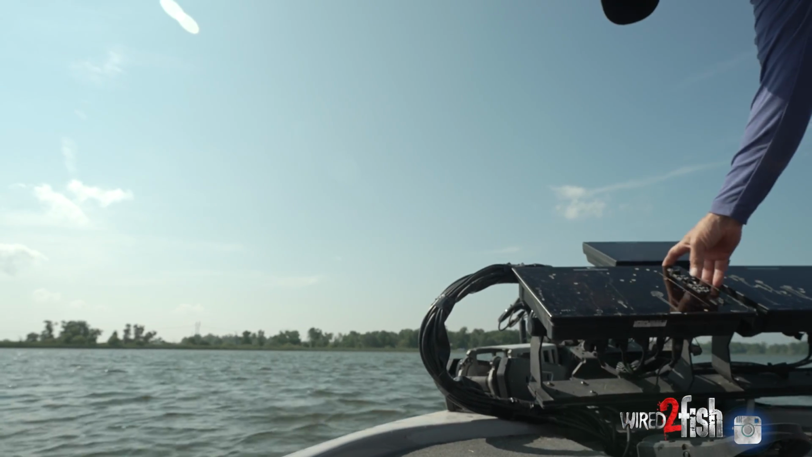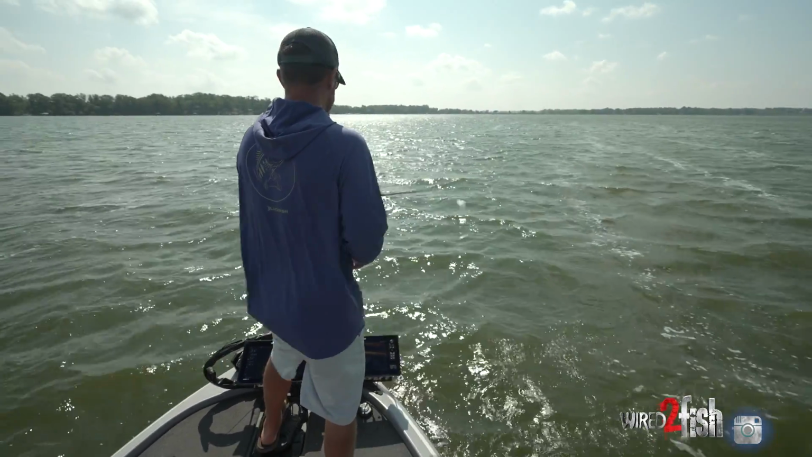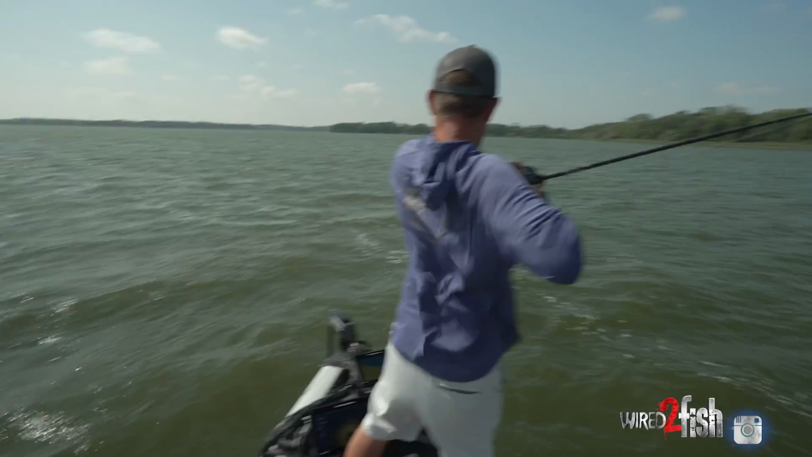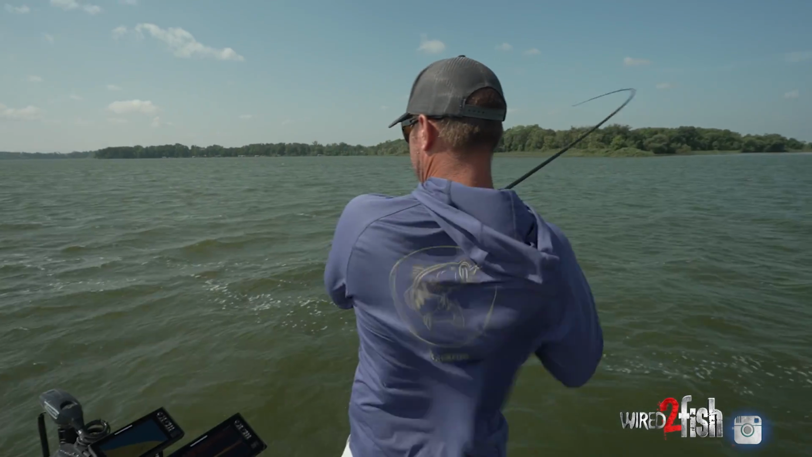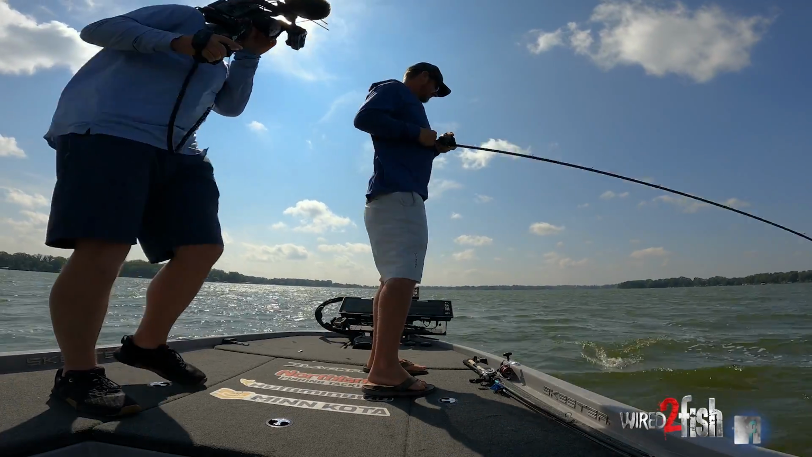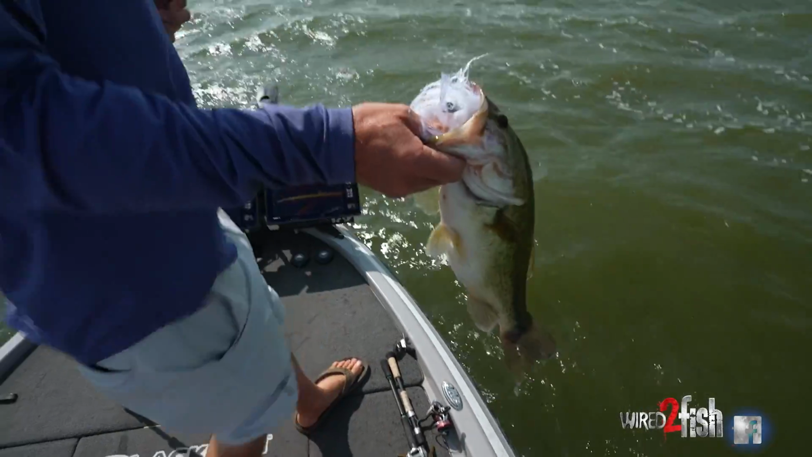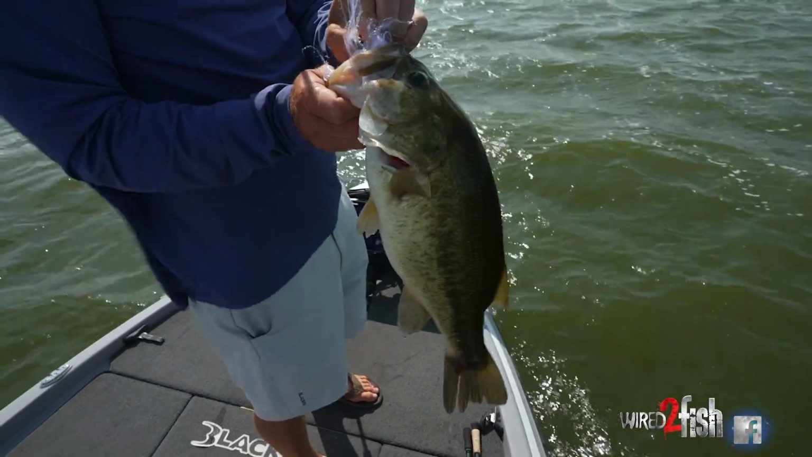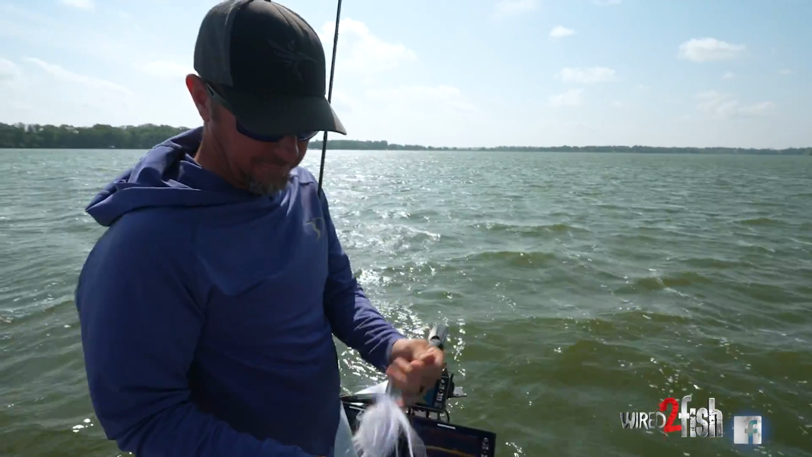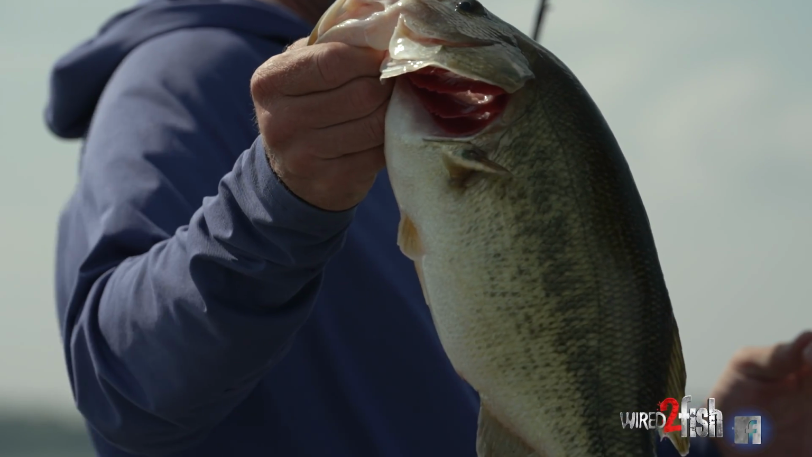Let's sneak out to this tip here, a couple scatter rocks on the tip. Try them quick. Oh, that's a good one. Oh, there we go. Another good one on the Minnesota mullet. Sun peeked out finally. It was cloudy and foggy this morning. Sun came out. Came back offshore. Got one more big one here on the mullet.